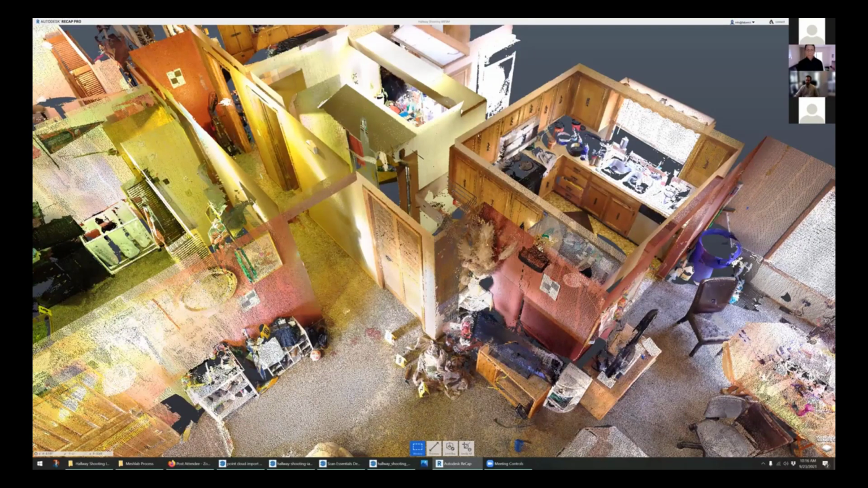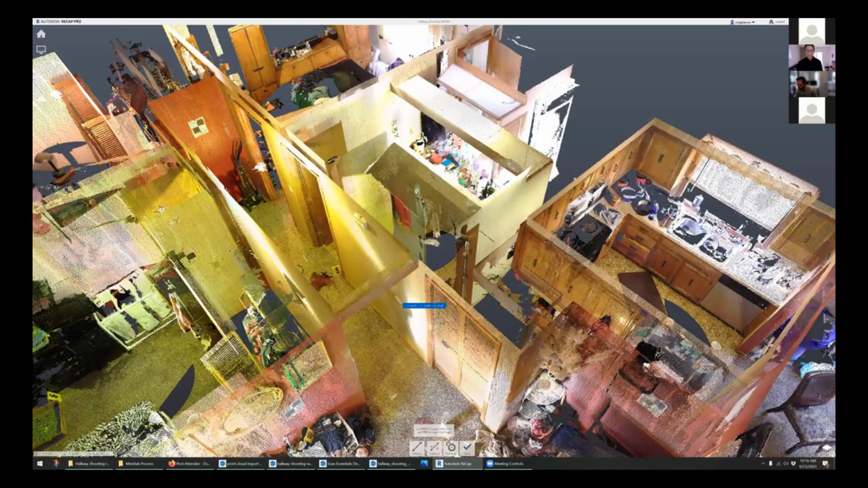In this case, for instance, the width of the hallway became important. So we can put a measurement on here, pull it over to the other side of the hallway, and we've got something like 3'1", 3'1 1/8" there.